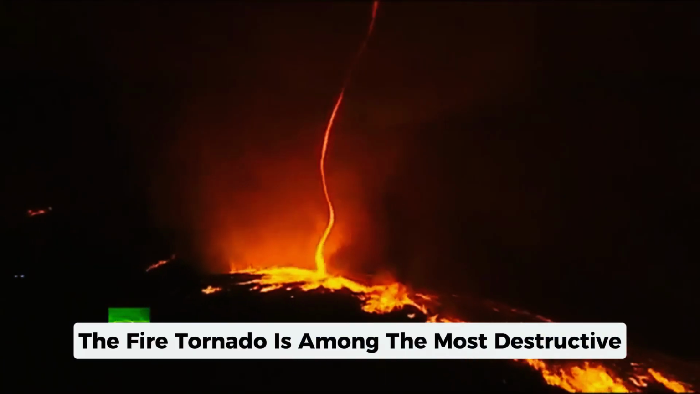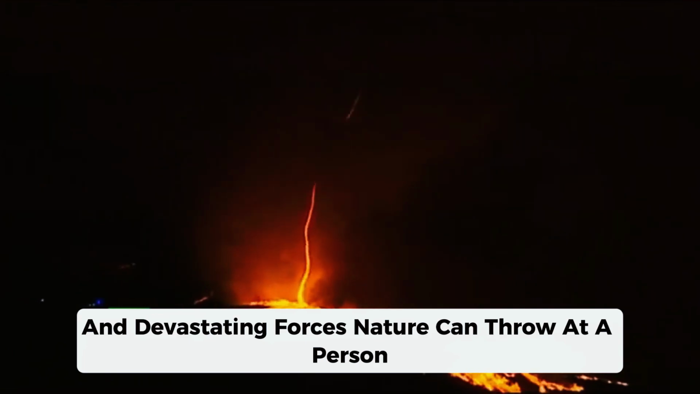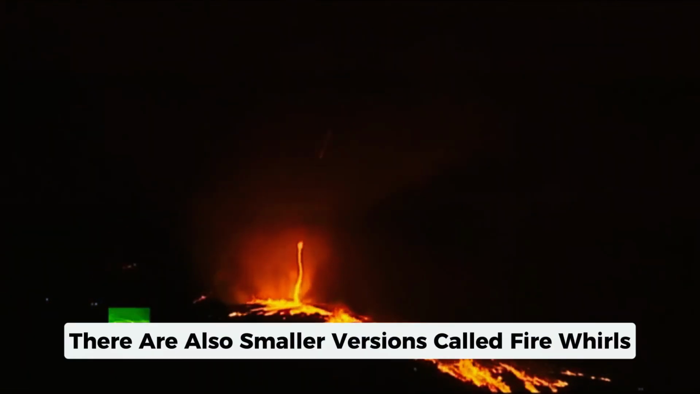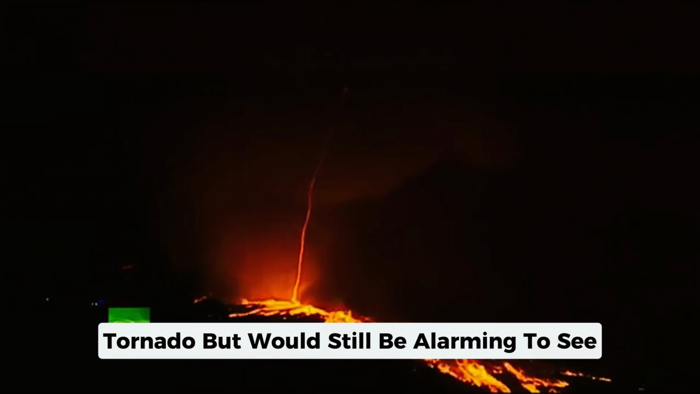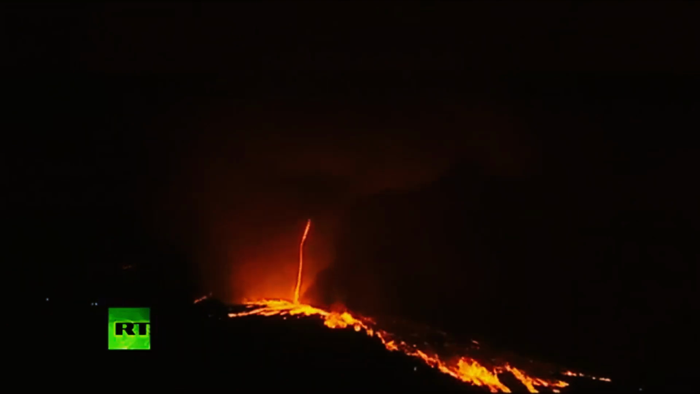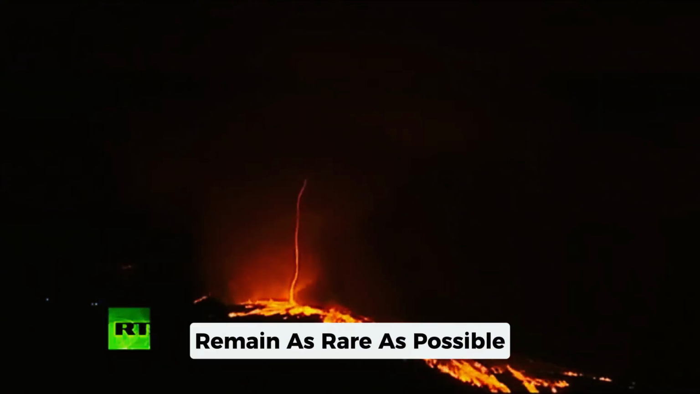The fire tornado is among the most destructive and devastating forces nature can throw at a person. There are also smaller versions called fire whirls or fire devils, which don't quite reach the full ferocity of a fire tornado, but would still be alarming to see heading in your direction. Fingers crossed that these insane and unpredictable monsters of nature remain as rare as possible.